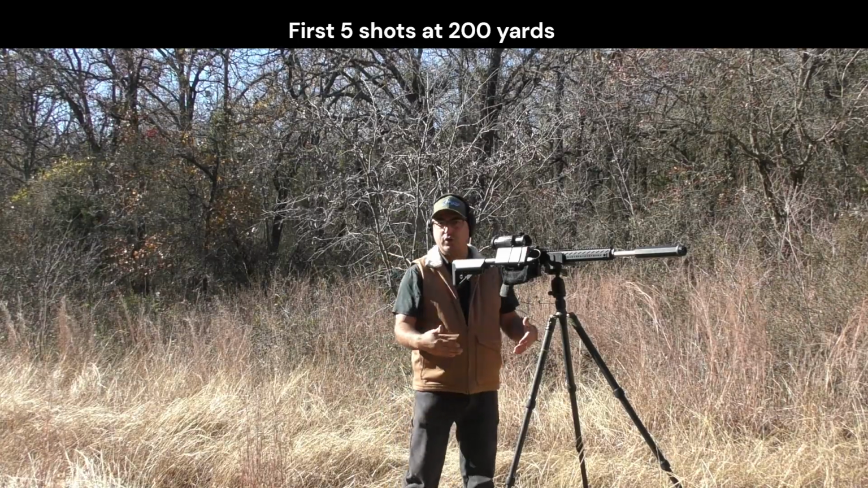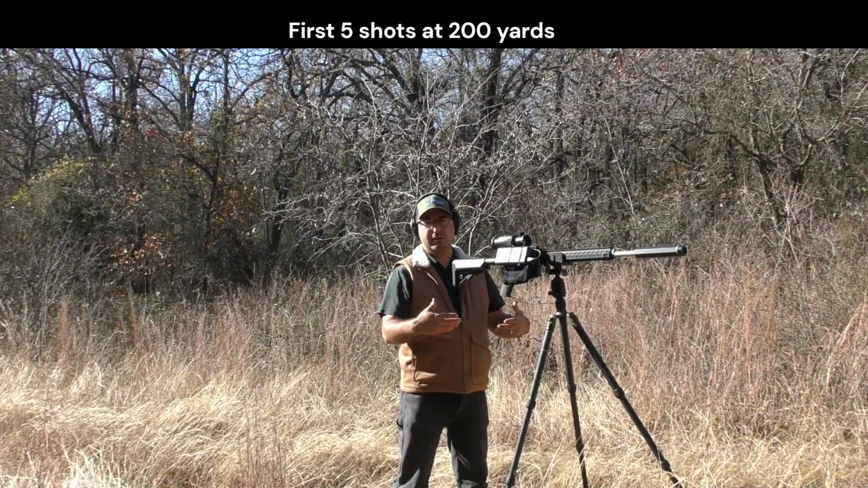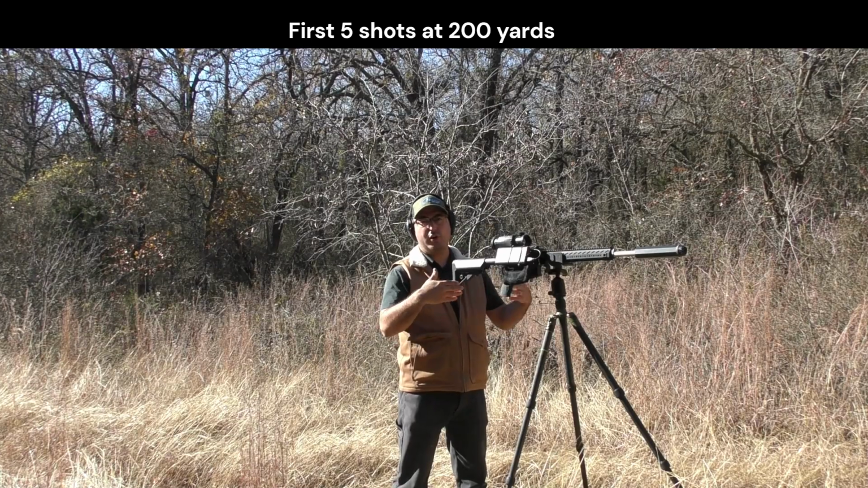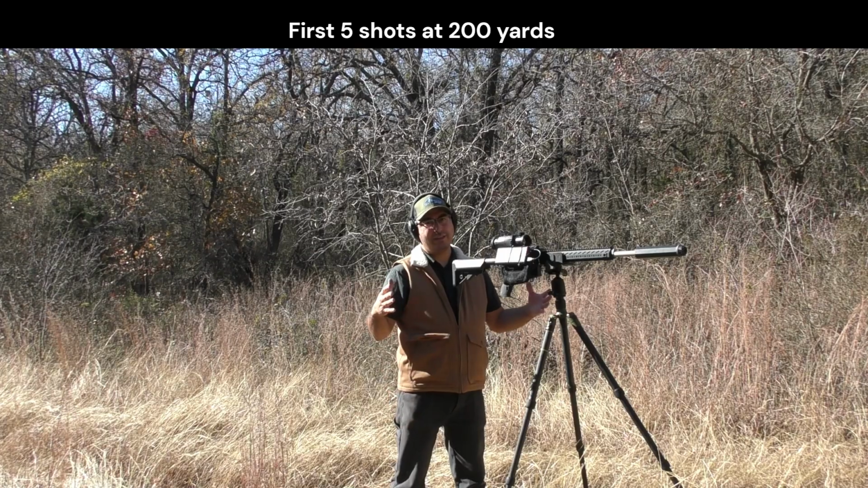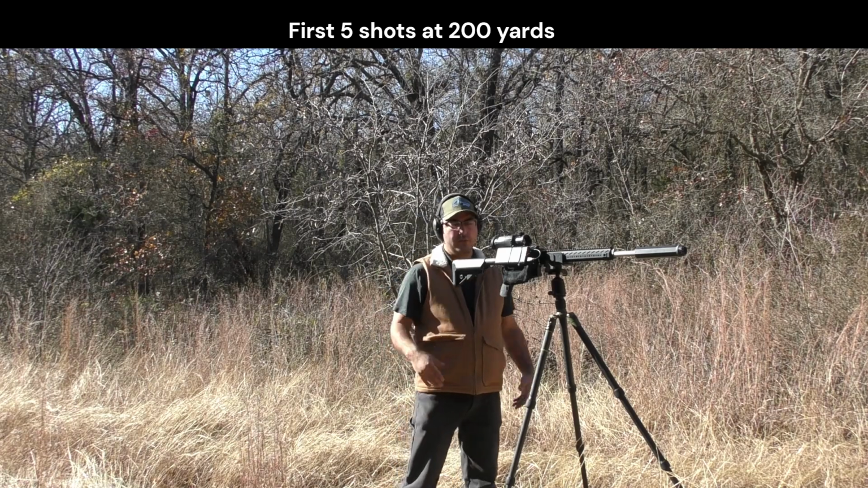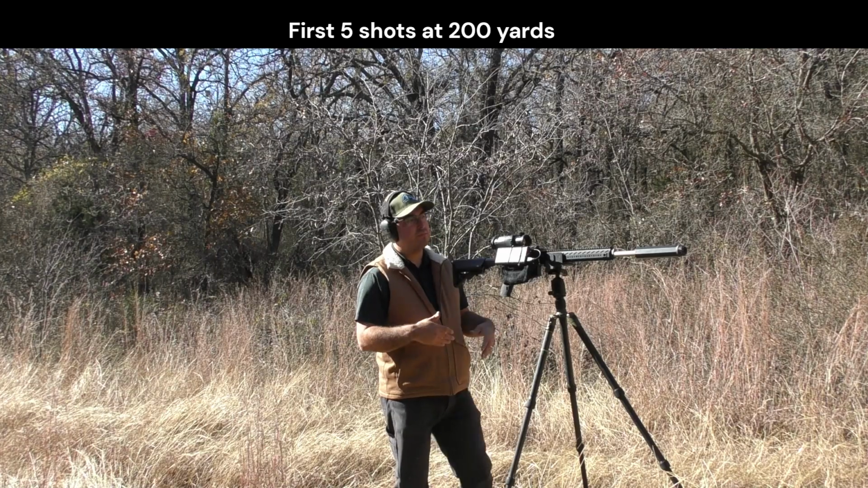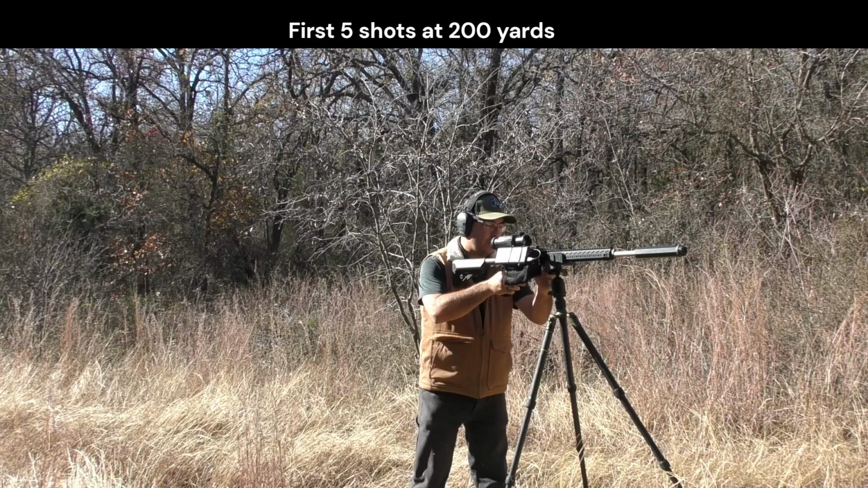I went ahead and decided to do my tripod because this is a realistic hunting situation. I want to know if this rifle and ammo and scope are going to be capable for me at 200 yards. If I'm printing 8 to 10 inch groups at 200 with this setup, probably going to want to be 150 or in. So it's all information that I'm collecting along the way of zeroing. Hopefully I can get it 4 to 5 inch spread. All right, 5 shots.